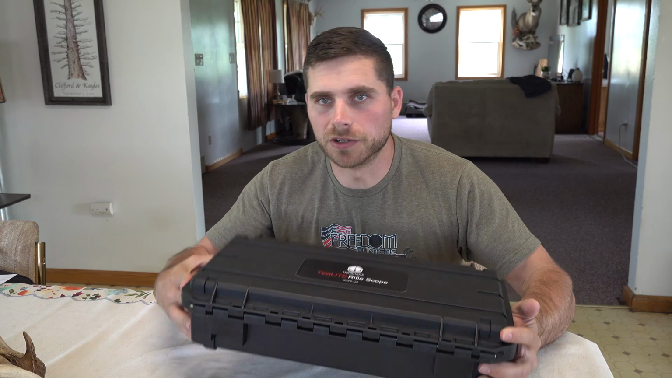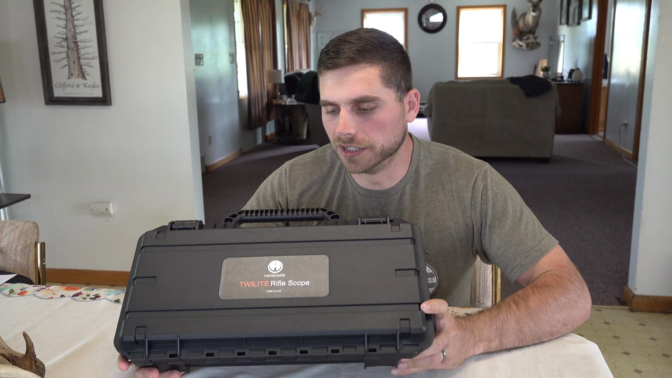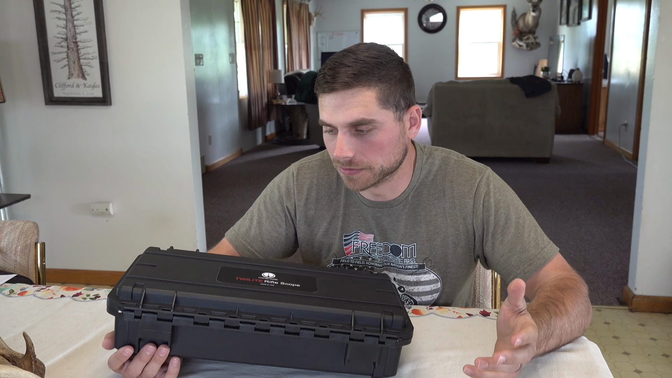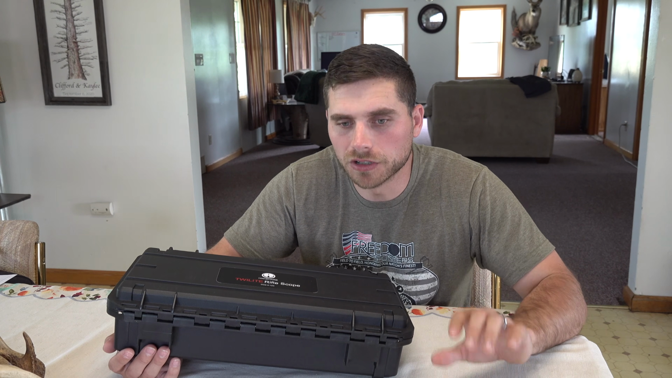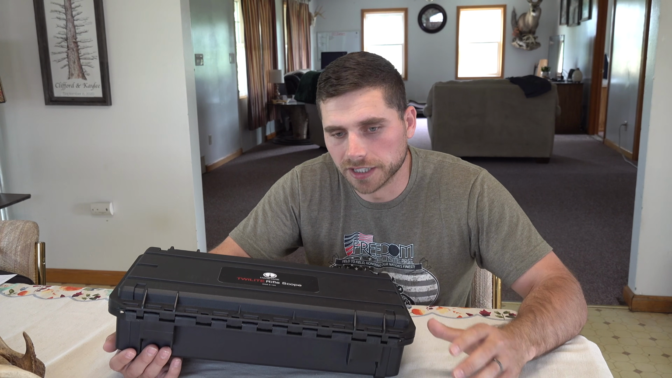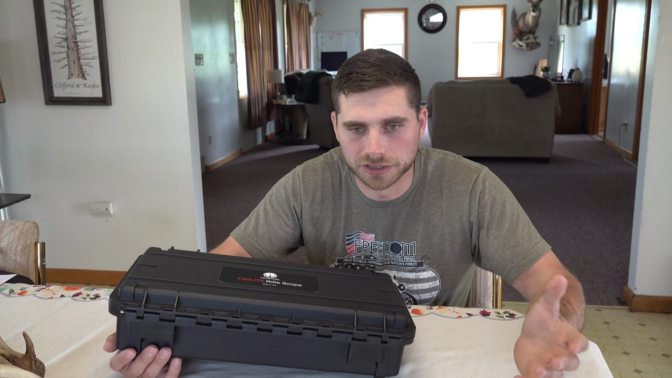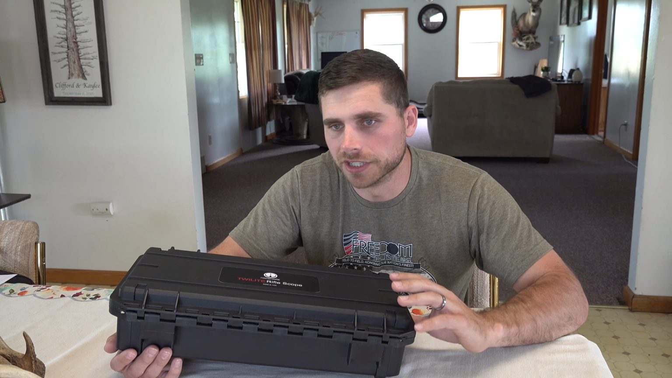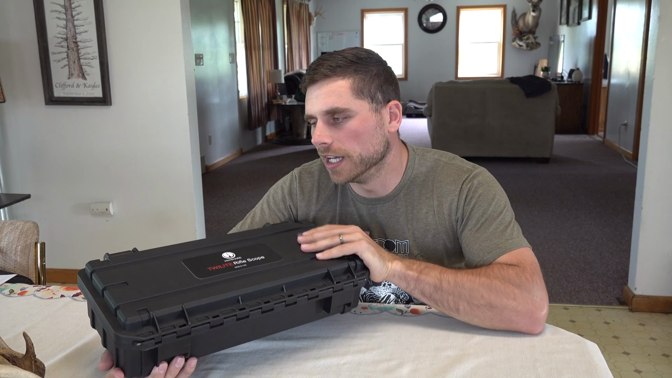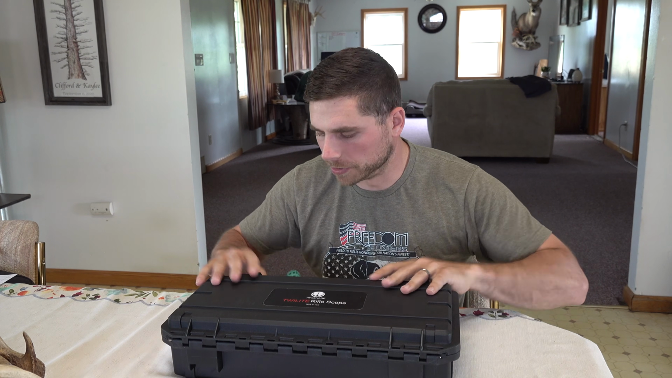The reason this scope is so special is that it's a night vision scope that doesn't use IR, believe it or not. It's almost unbelievable. It has full color images in the pitch black. It's got some crazy special AI technology in it that brings darkness to light somehow without using any type of invisible or artificial light, which is really kind of mind-blowing. Let's go ahead and see what's in the box here. We'll open it up.